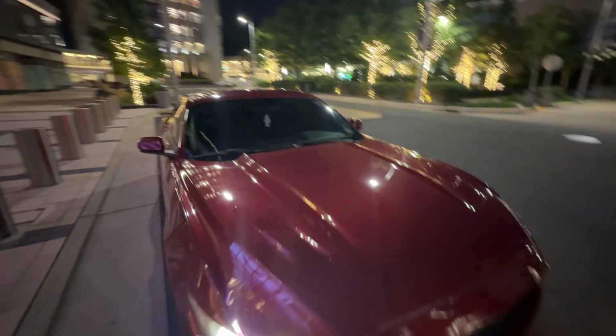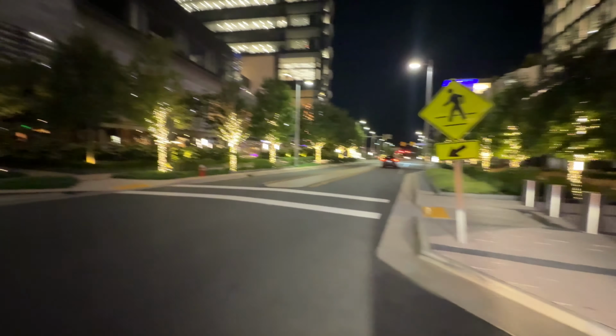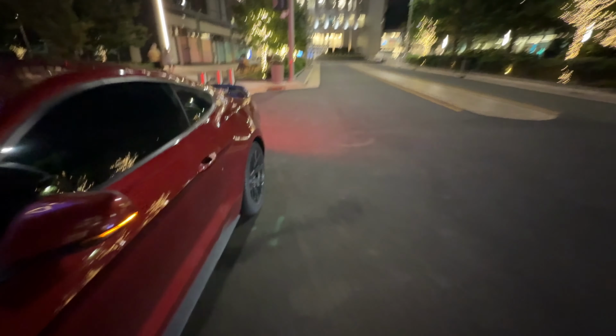There's probably some car meets tonight, but I didn't really feel like going. Keep it a buck. But yeah, let's get to it. Oh, and my car's dirty. Let me get my seatbelt.